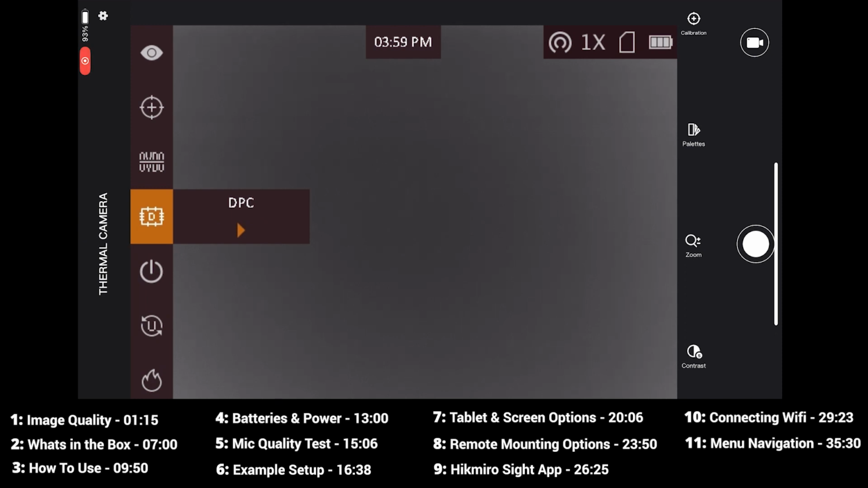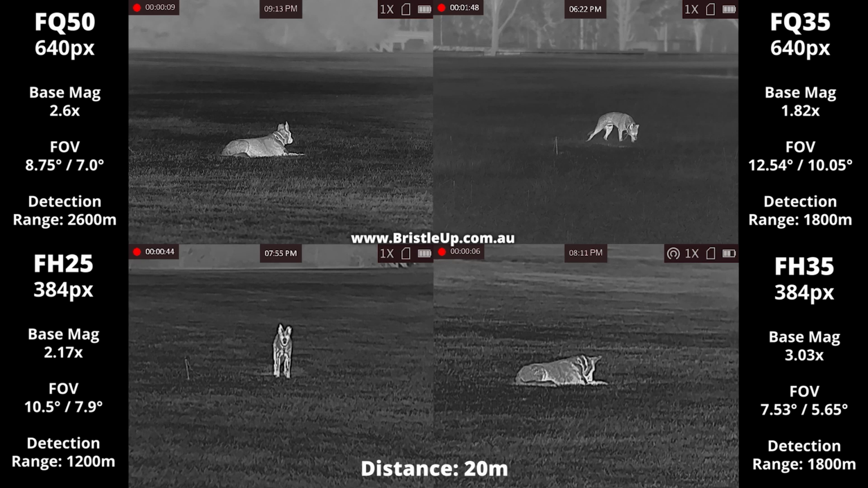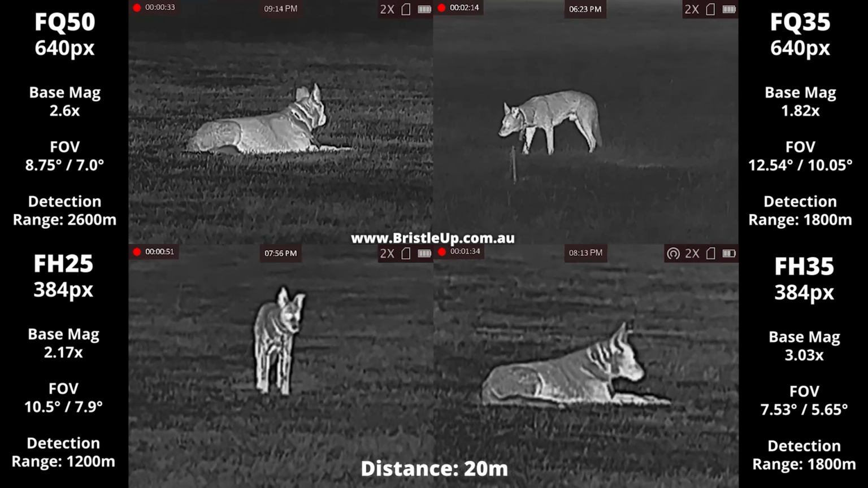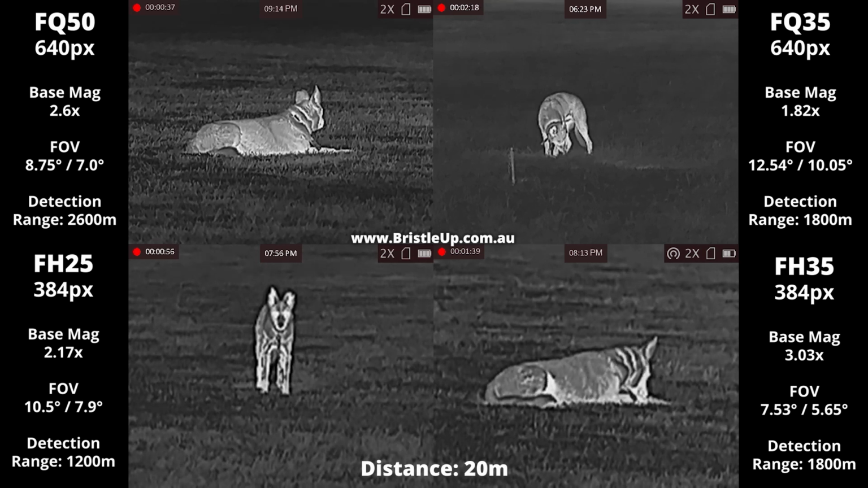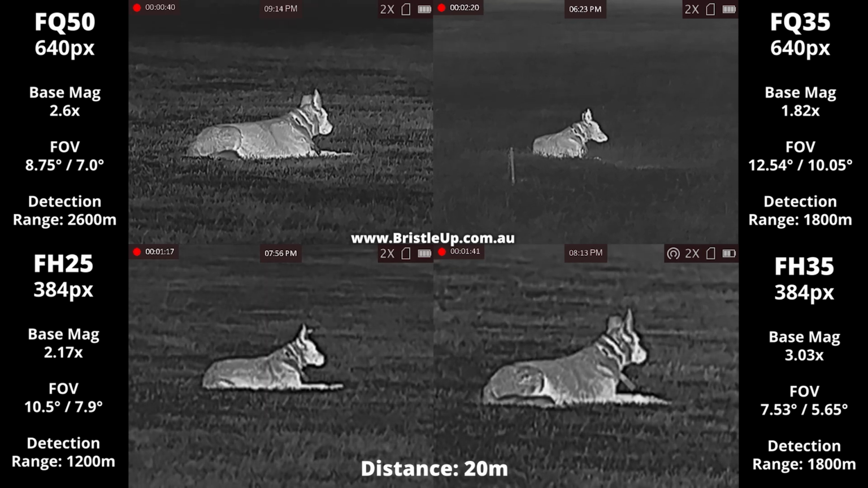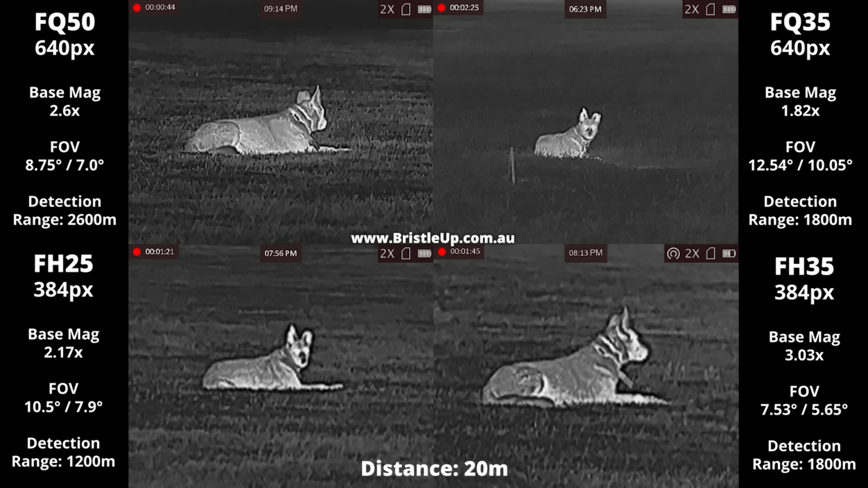Let's get into it. The standout in these units is that the entire series has a millikelvin of less than 20, which means even the cheaper low resolution models have exceptional image quality. As you can see here, I was pretty blown away by how good even the cheaper models performed.